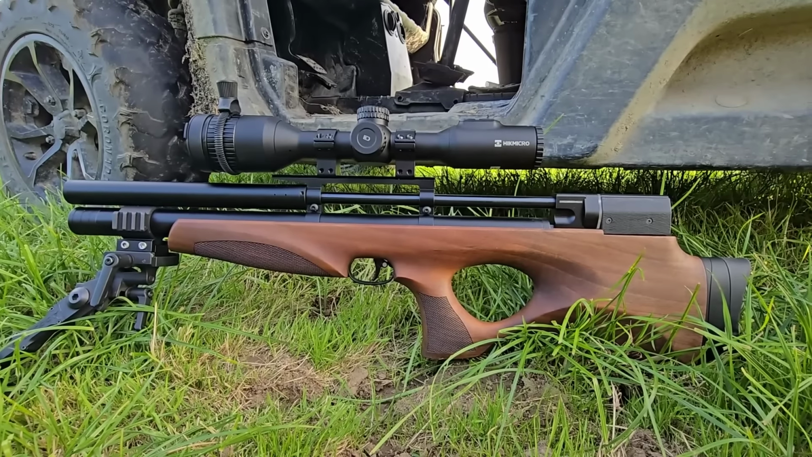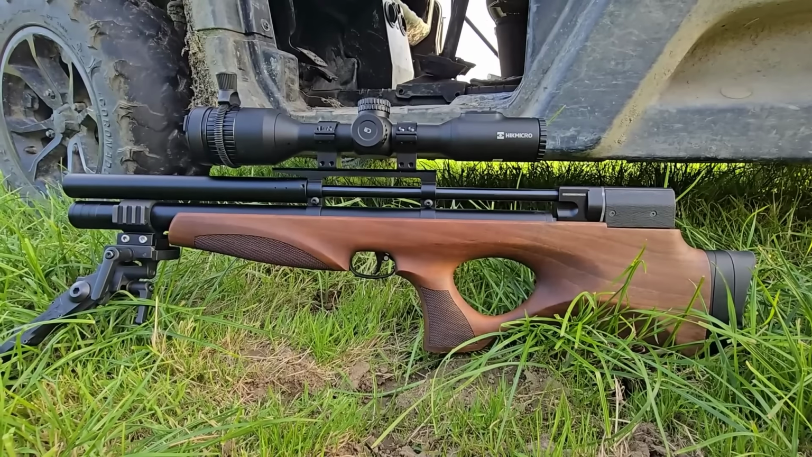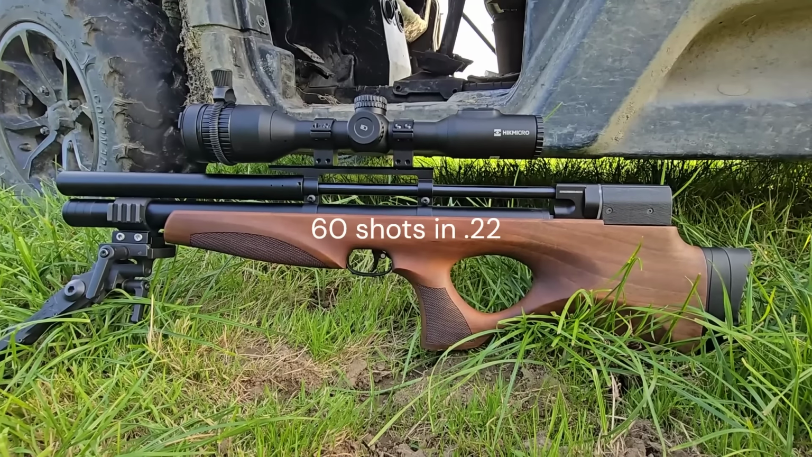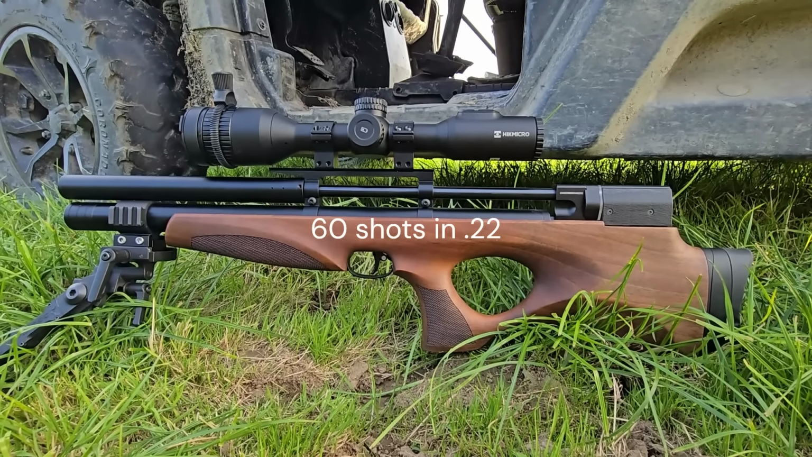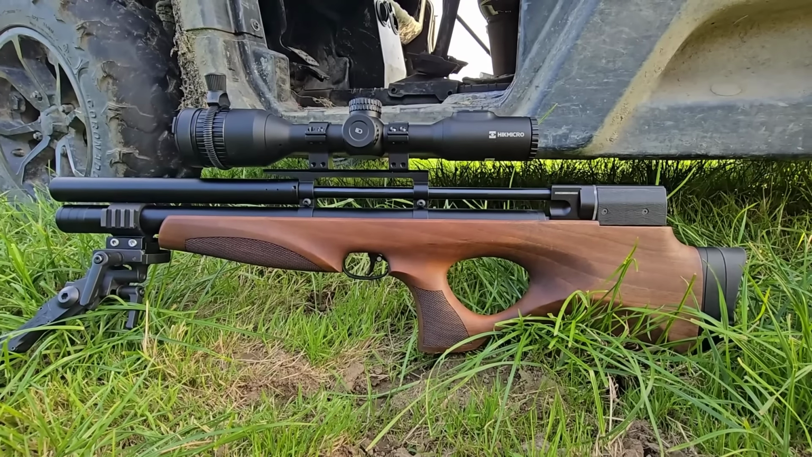It's PCP, it's got a 9-shot magazine. I'm not 100% sure what the shot count is at the moment. I'll put it on a little header there once I find out. I've had the rifle 3 weeks and it's absolutely brilliant. I can't find fault with it.